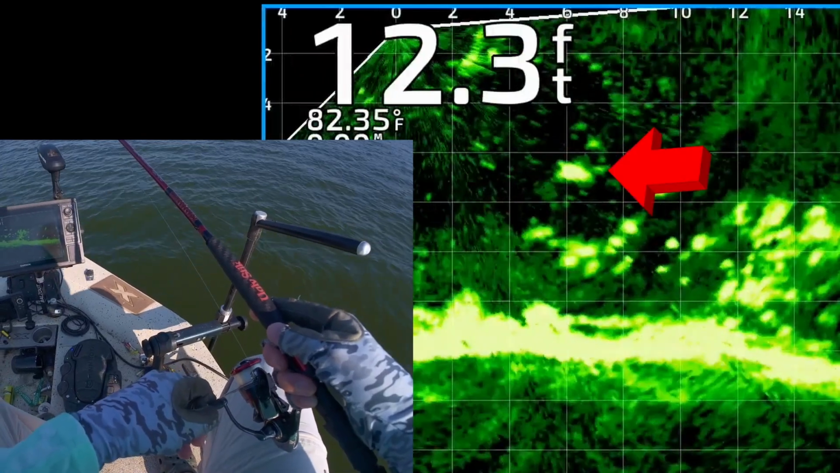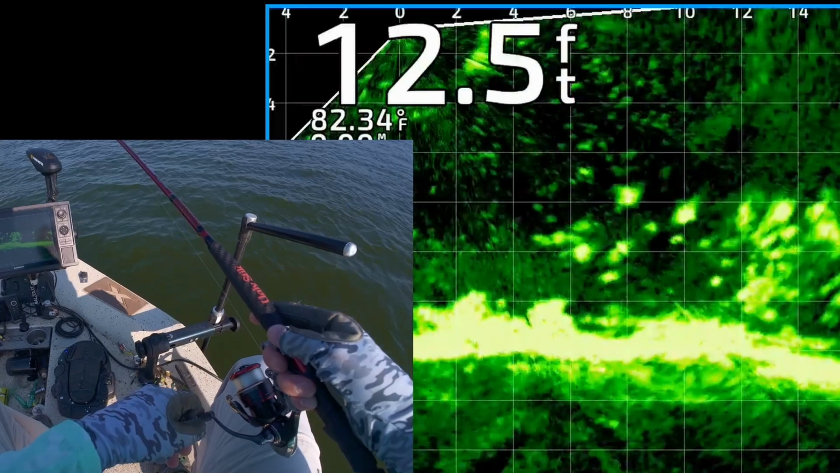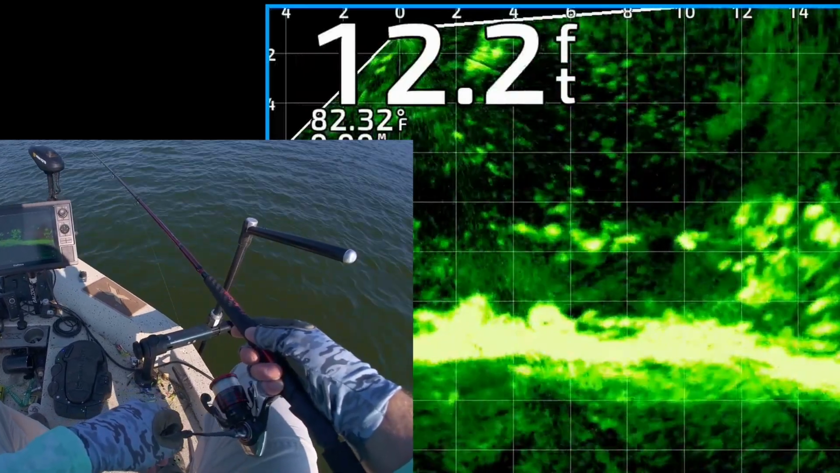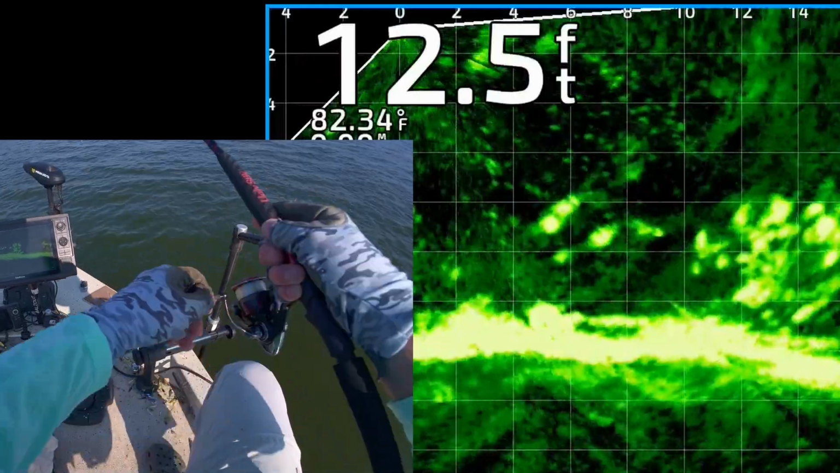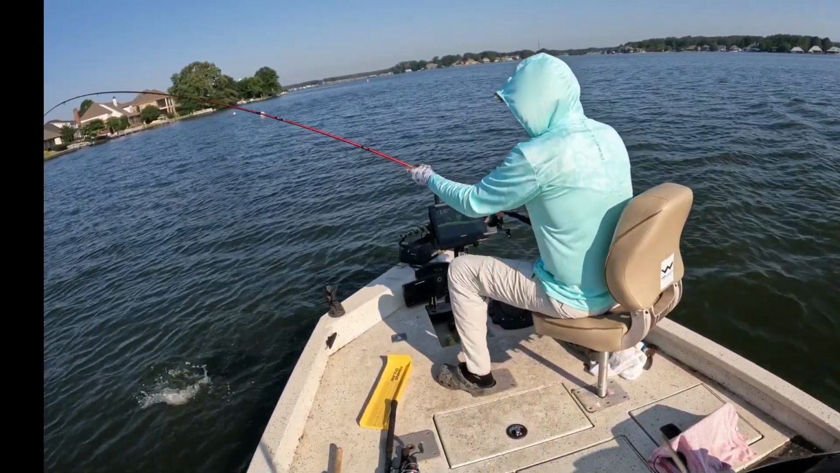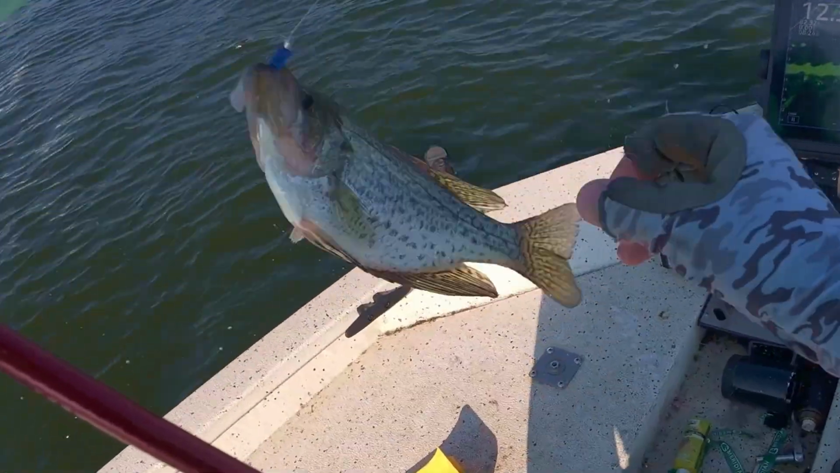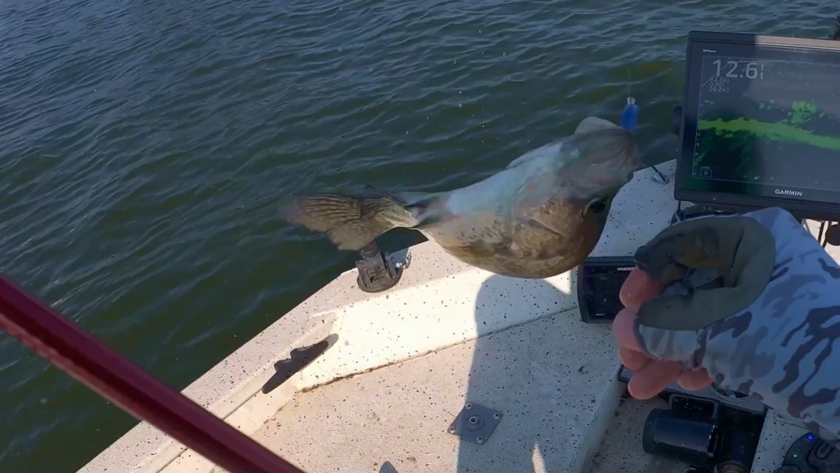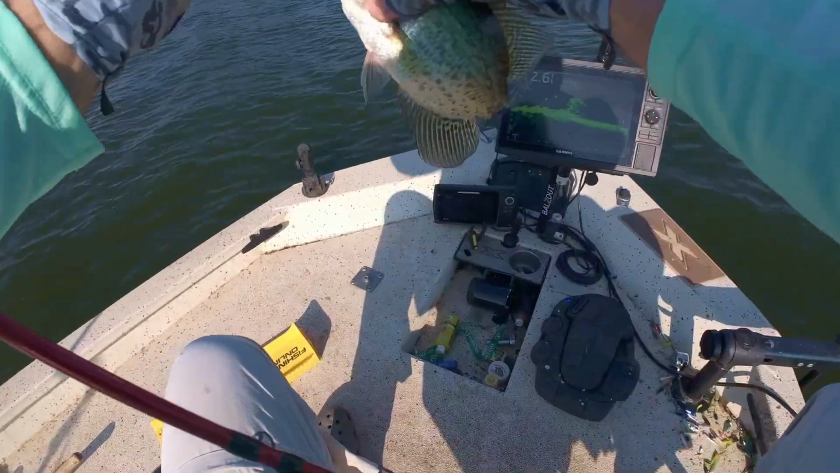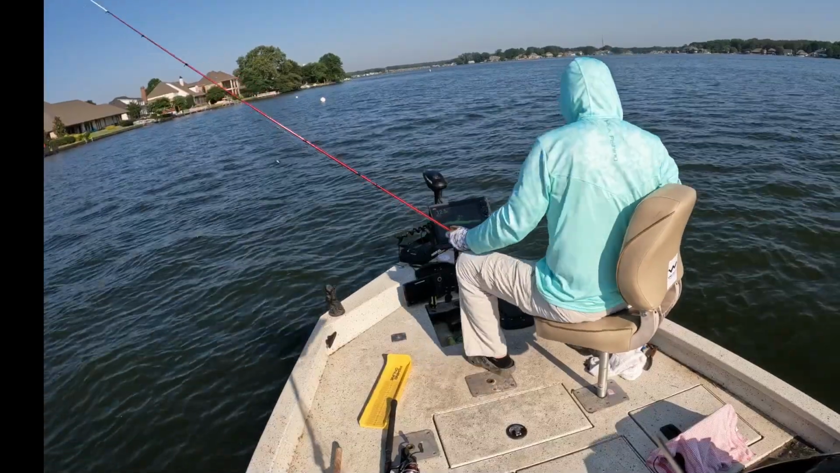Now, there's a couple of fish hanging around there. There's my jig and weight. So I'm going to drop it back down. There's some more fish down there. One of them's got it right there. There's one. He came up and got it. Black crappie. I had to go back to the blue and white. Today they were eating up the blue and white color. They really wanted it. He's a little too small. Put him back over there.